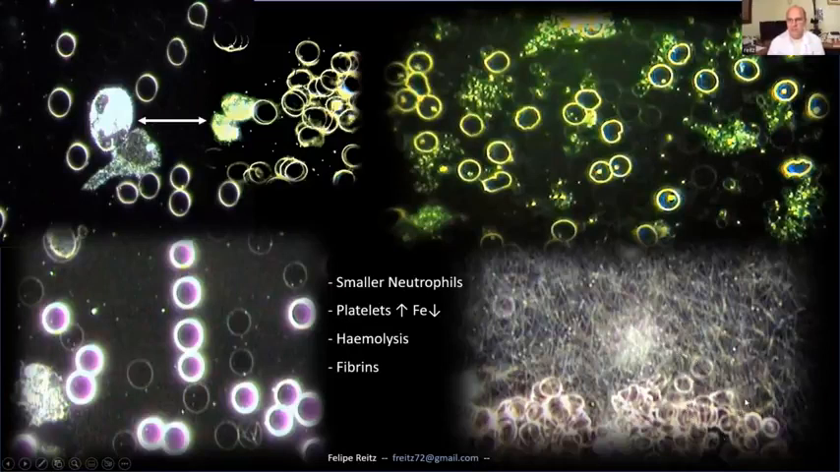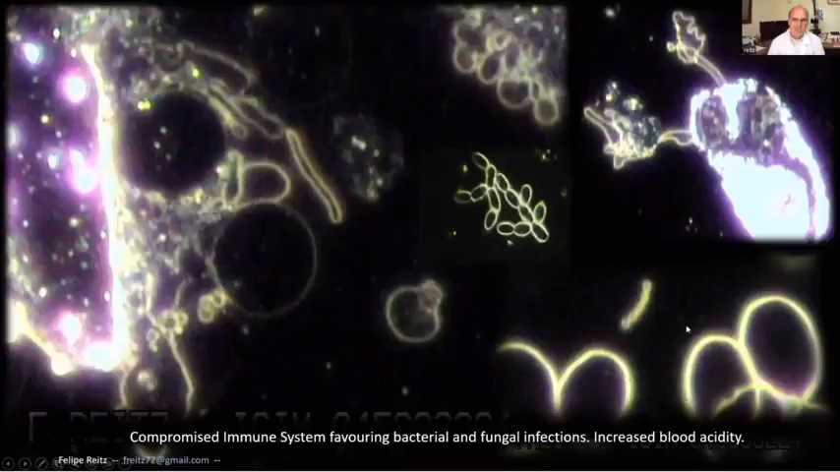Okay, let's go to the next slide. And just for our listeners, I don't call these shots vaccines. They're not. They're mRNA gene experimentation. I do not consider them a vaccine. But show us a little bit more about what we see here. Okay. I also call them injections. I can't call them vaccines.